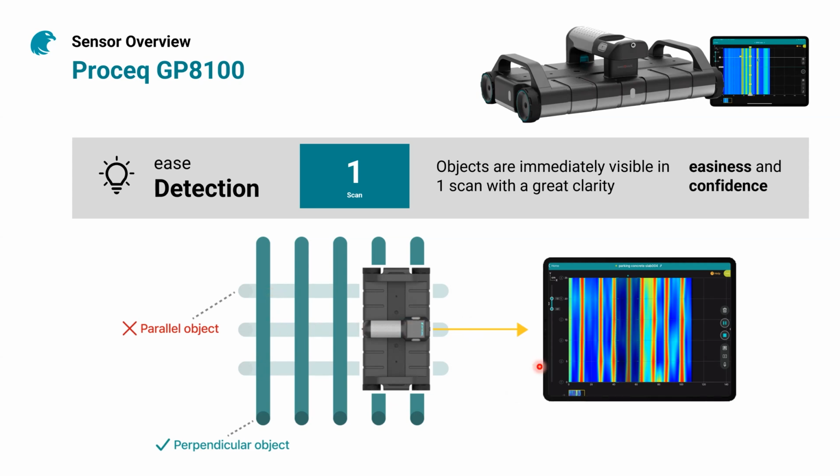see super lines, as we call them. That means you don't see hyperbolas anymore. You see a line forming from the target that's below the surface of the concrete. This picture over here is showing a GP8100 that's scanning this way. And then you have targets both in the parallel and the vertical direction.